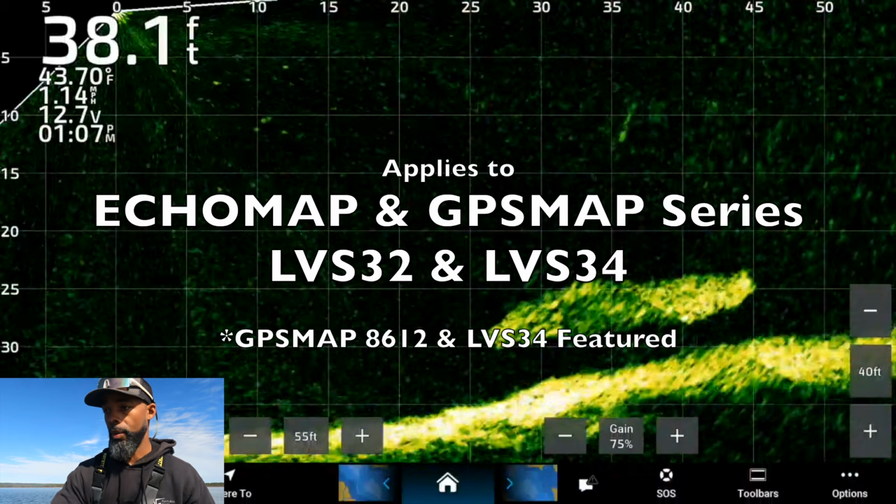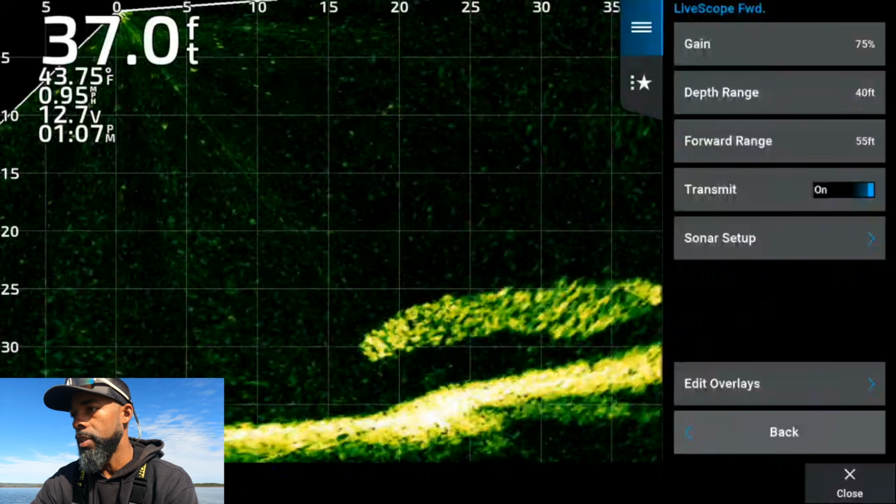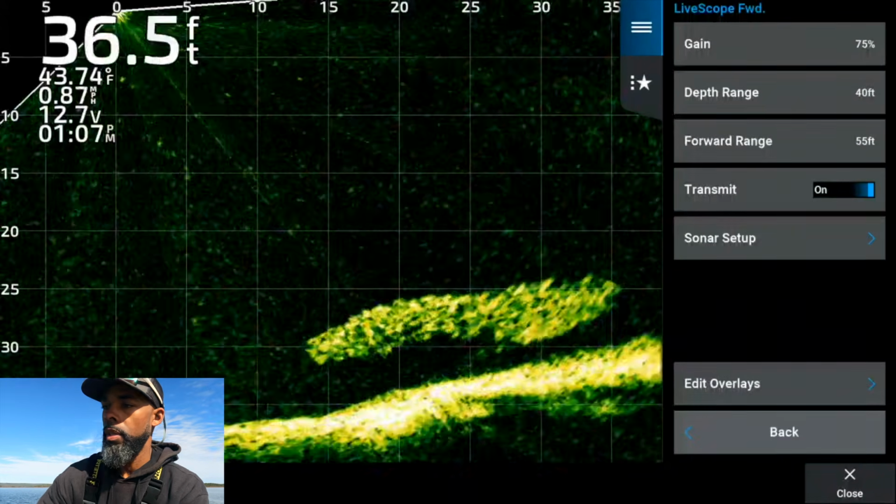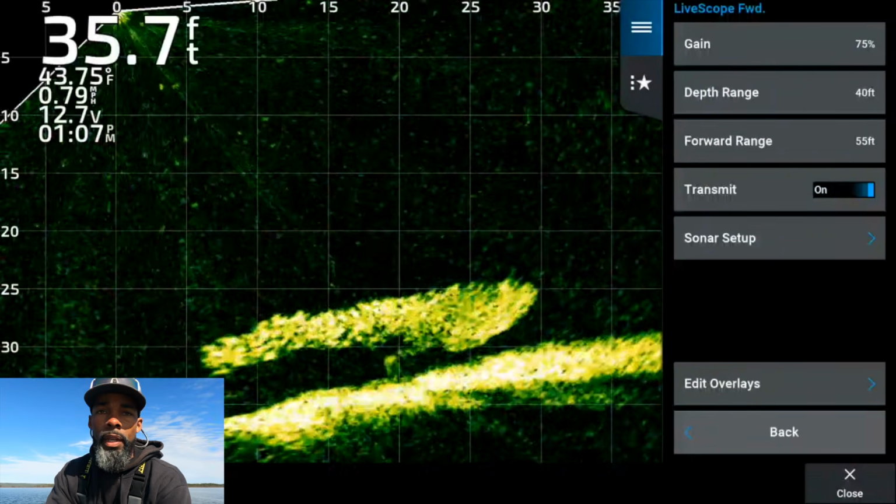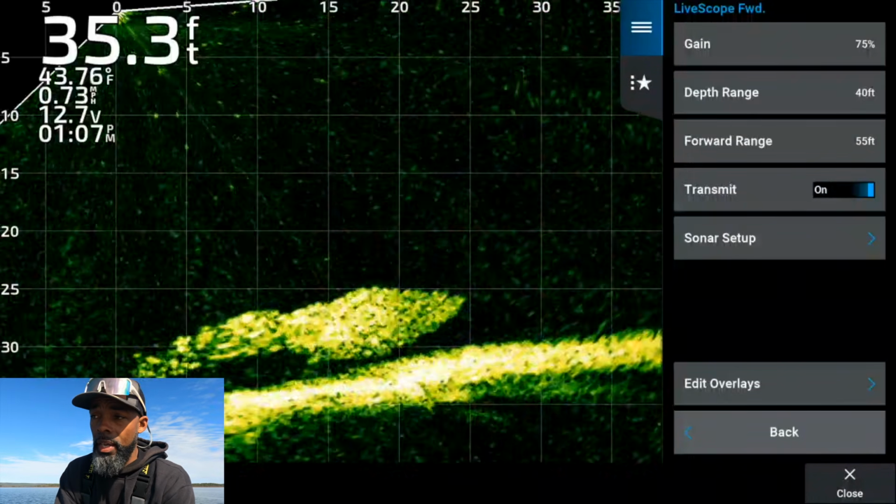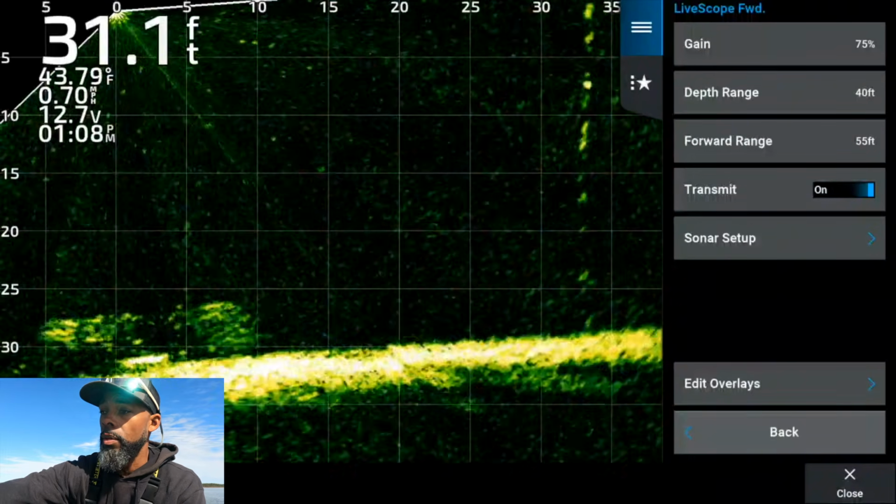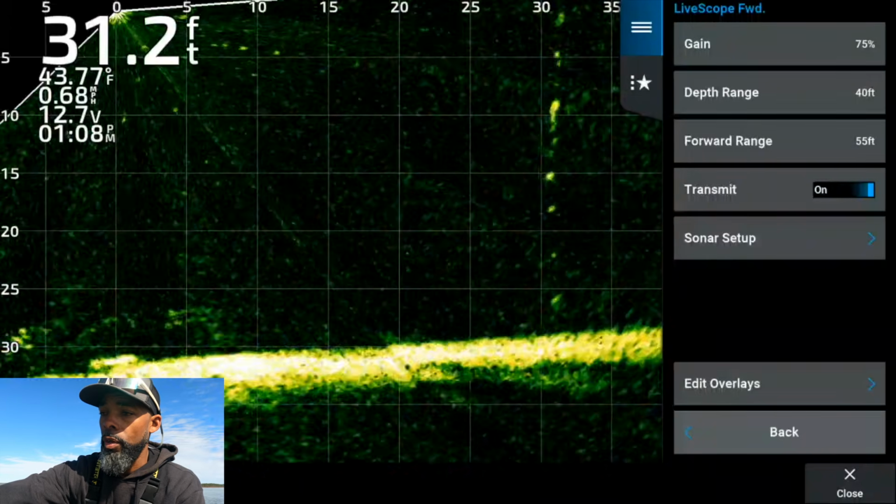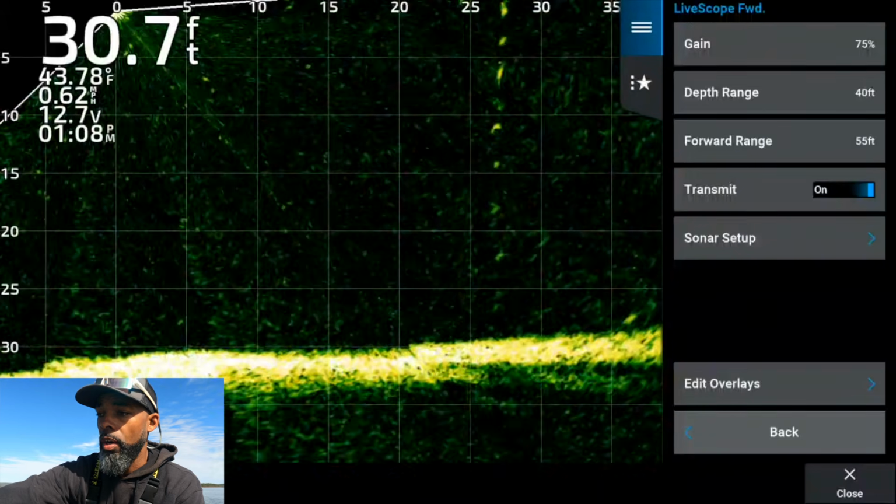All right, so I'm going to switch over to Active Captain so you can see my screen in real time. All right, so here are my actual settings. We're going to go to the Options button. As you can see, my gain is set at 75% right now. Gain is the number one thing that I change day in and day out on my settings. Gain and forward range are just about the only two things that I change day after day. So gain 75%, depth range is set at 40 feet right now. My forward range is set to 55, of course, transmit on.